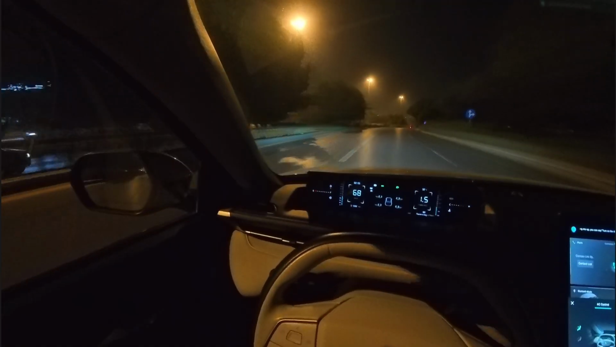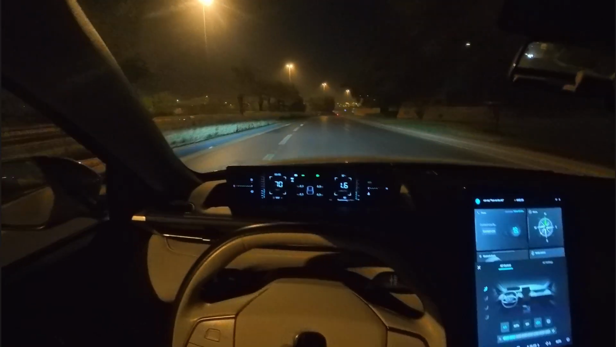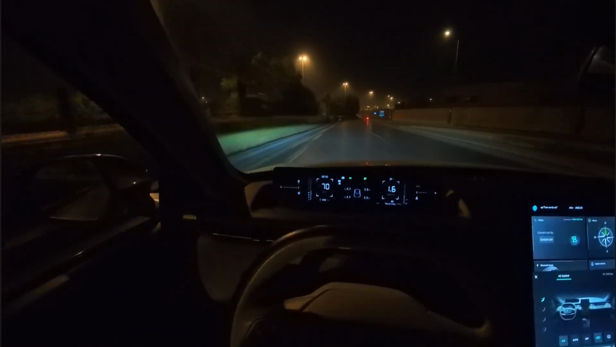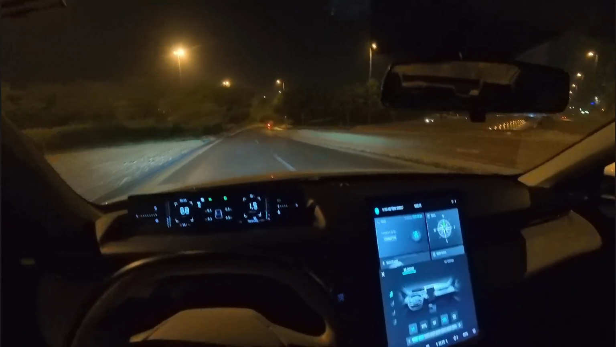Goodness, this is so dusty. Why? I was at this construction site, so I didn't notice the dust that much, because obviously construction sites are dusty. And well, here we are finally. Gonna take a U-turn. So I'll tell you.